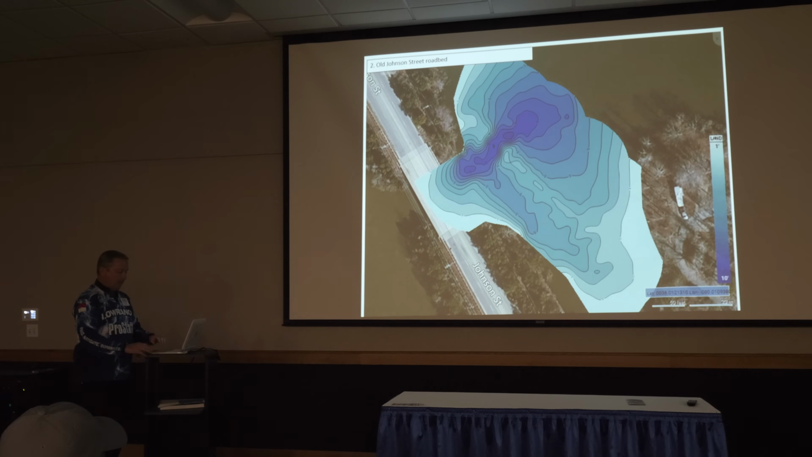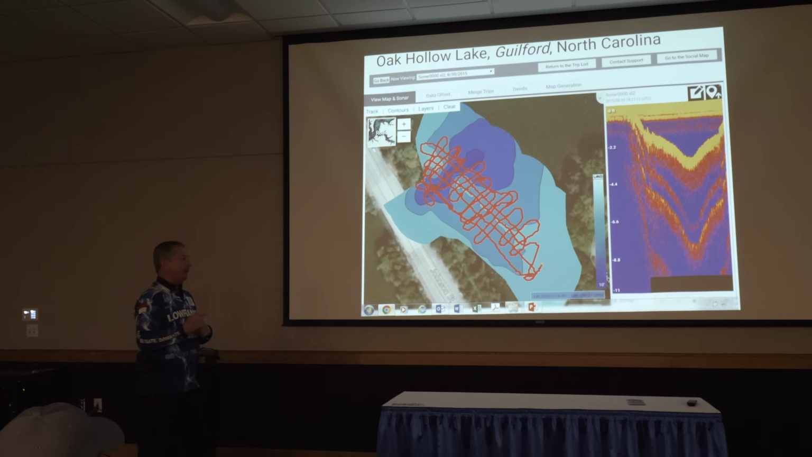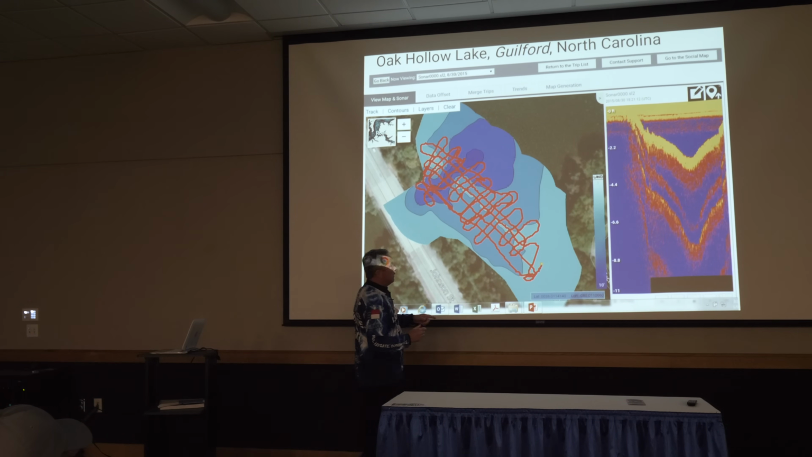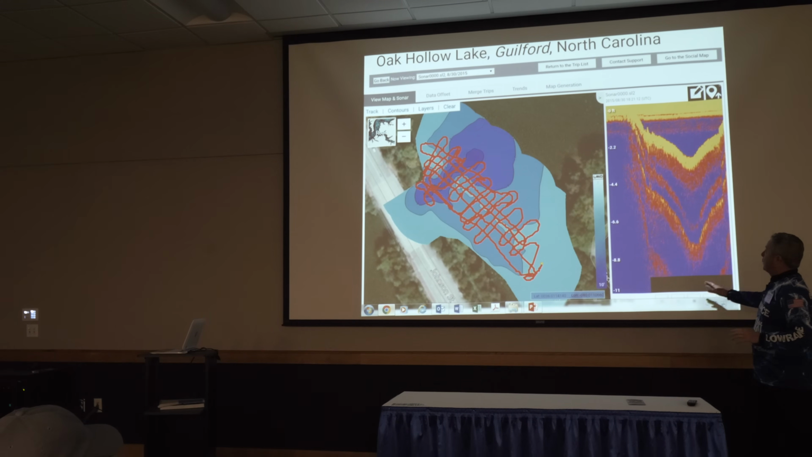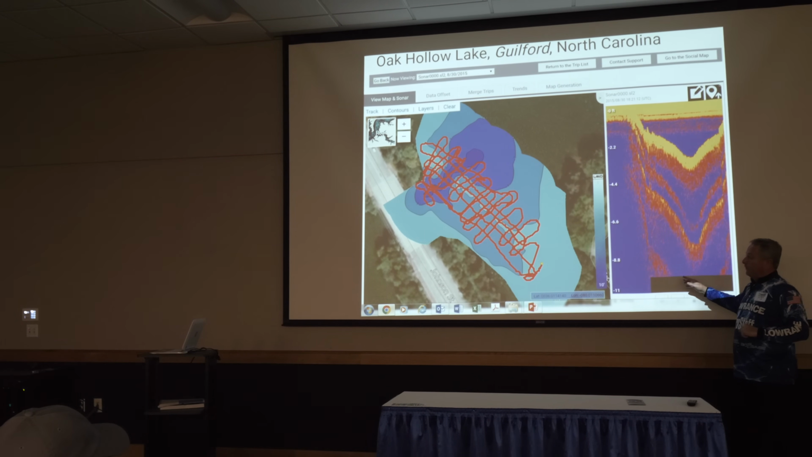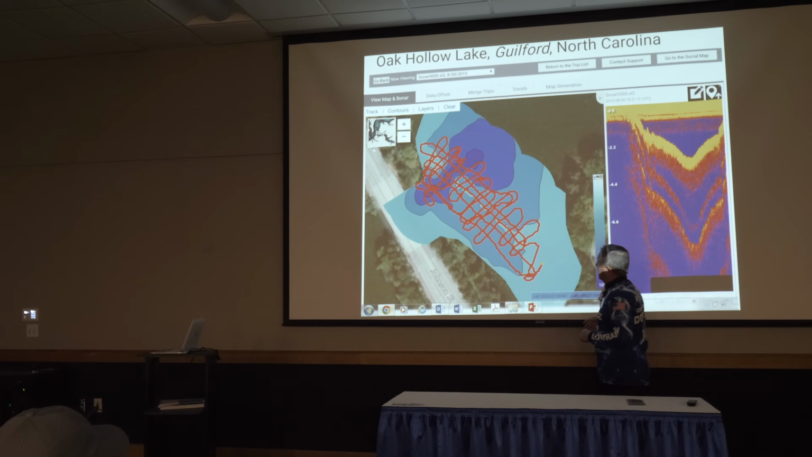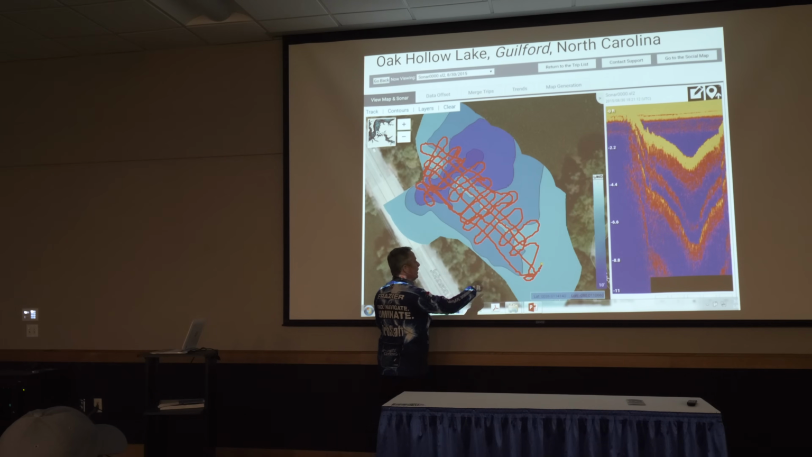That's what it looks like in a map once I've had it made. But how do we get that? Well, when you're telling that thing to log, the right-hand side of this screen, the rainbow part of it, is what the actual transducer is seeing. It records it just like a DVD, all right? You take that, you upload it to CMAP, and it creates that map. But this is the track that I actually took.